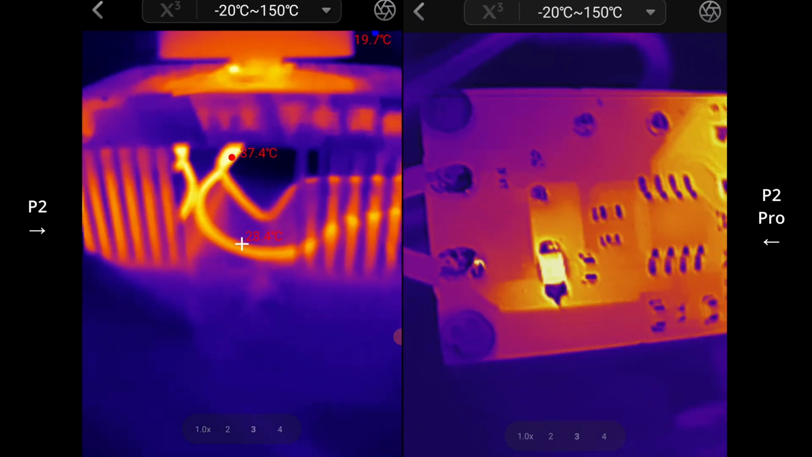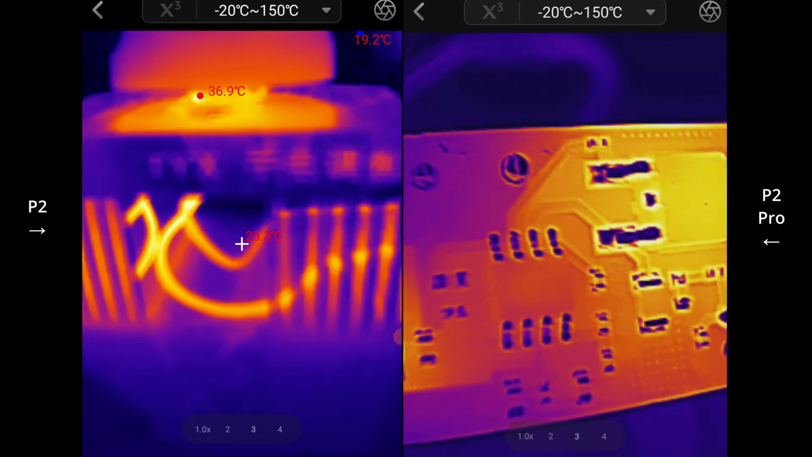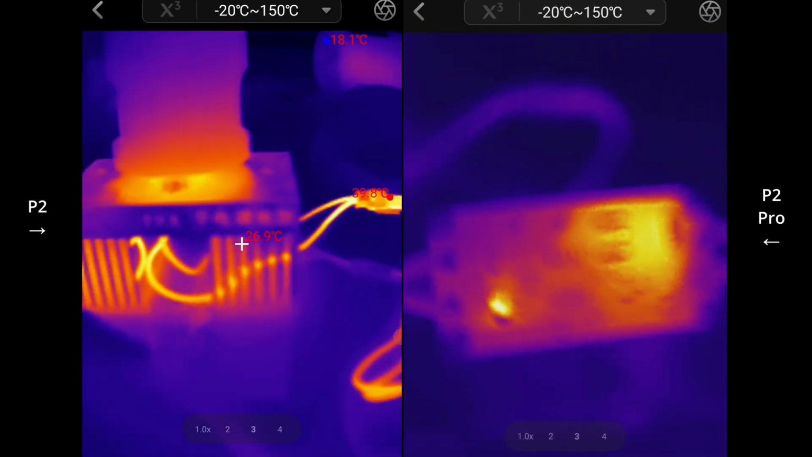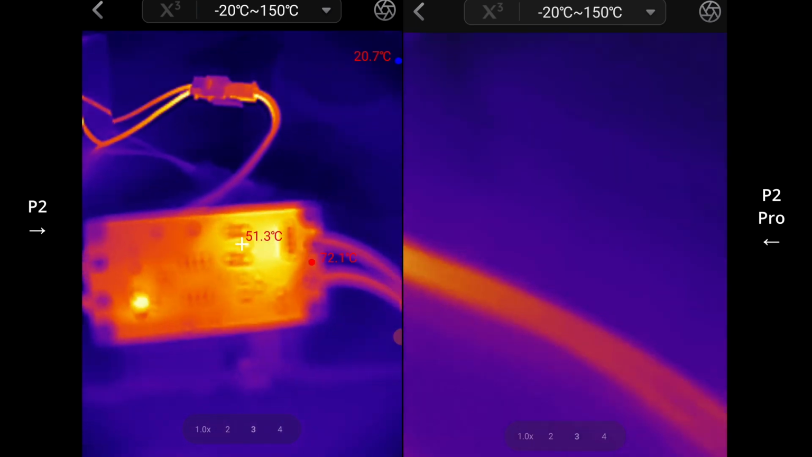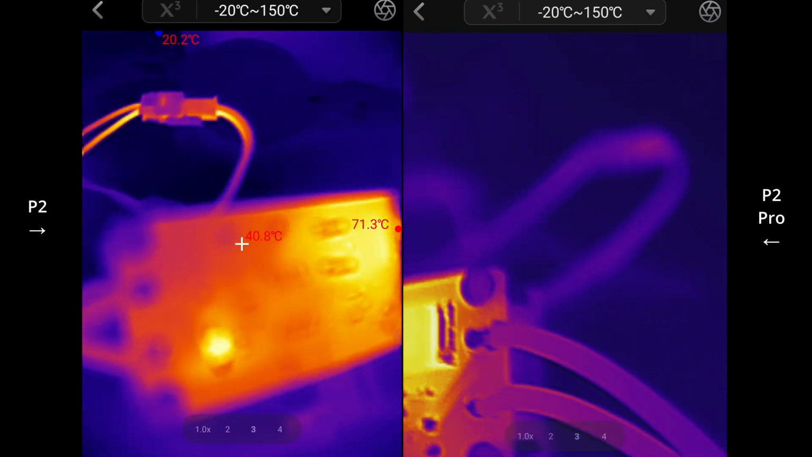I had it on the X3 by accident there. Turn it off. I think it looks better without the X3 sometimes. More kind of natural. So hopefully I can try to do a little side by side. It's difficult, but